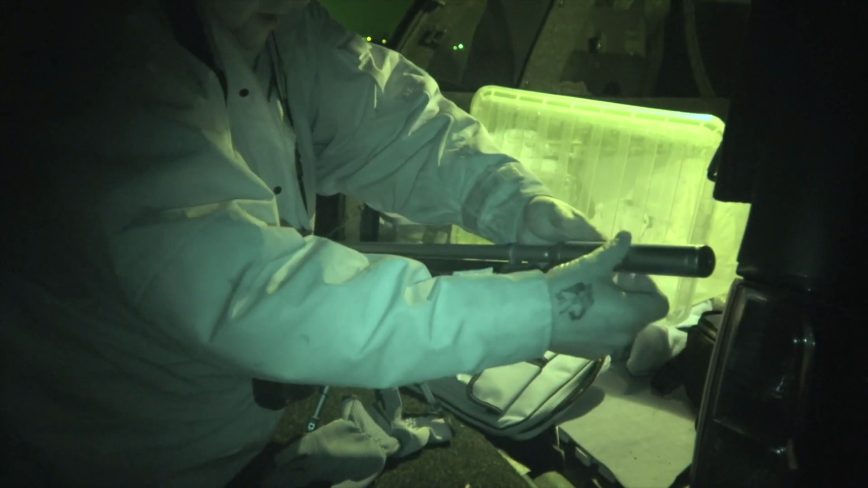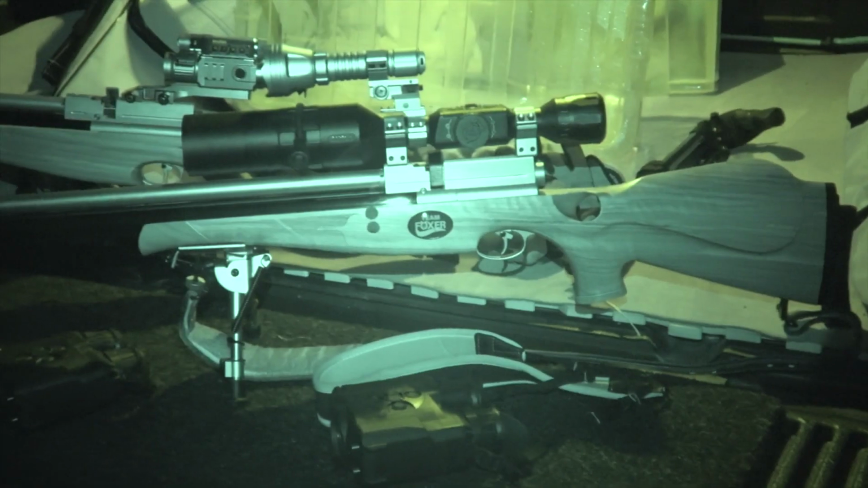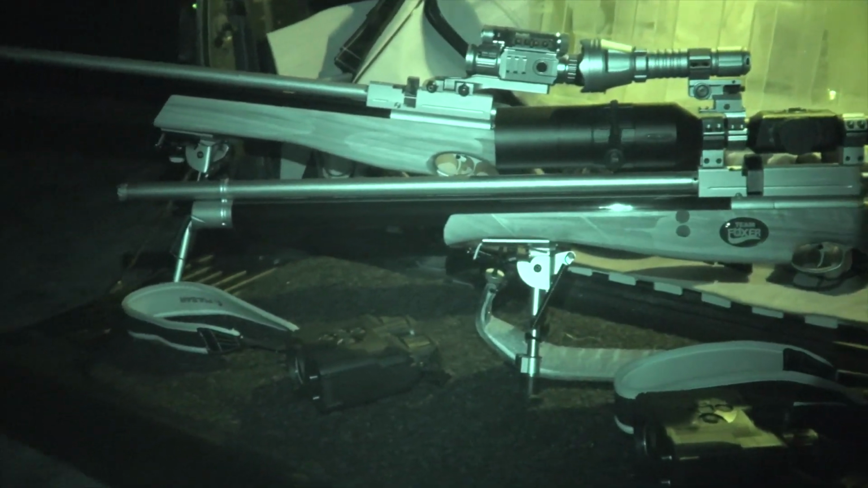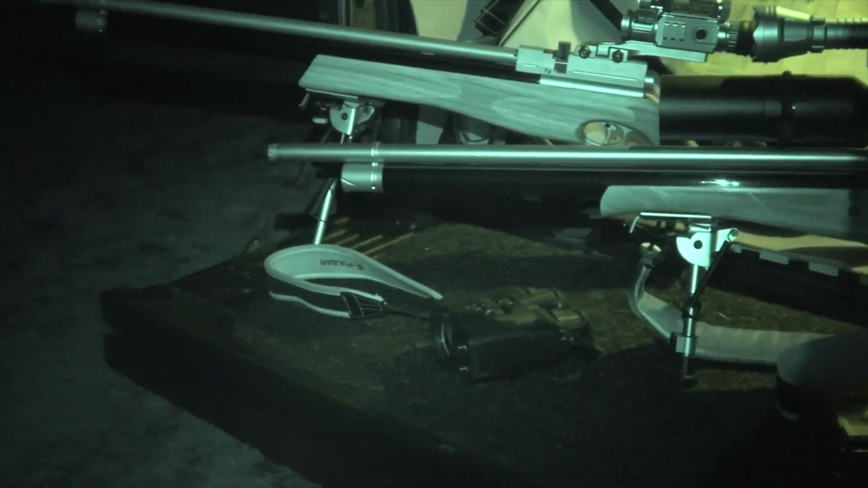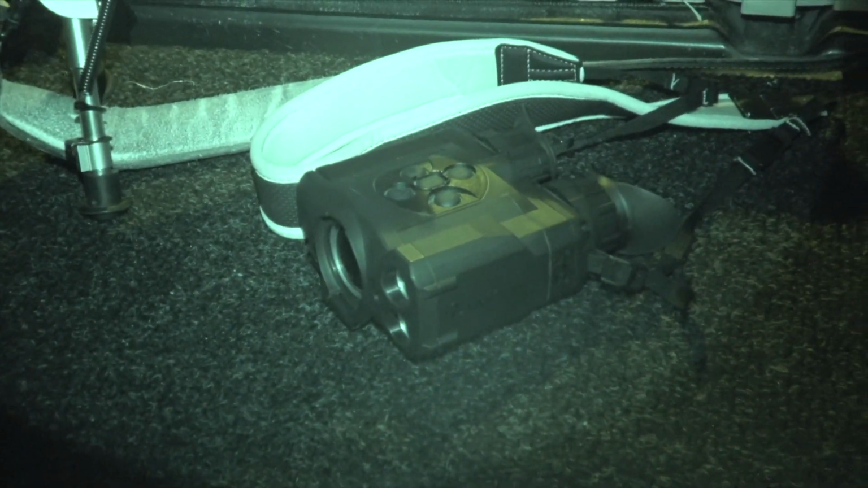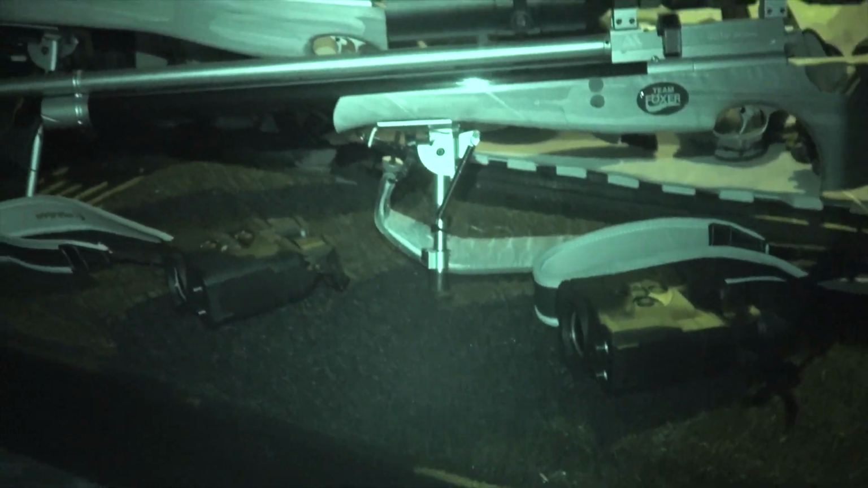I'm joined on tonight's mission by Dwayne, an experienced pest controller friend of mine who's got himself the brand new Air Arms S510 FAC rifle and topped it off with a PARD 008. I would be using my S510 with the usual ATN scope. We would both be spotting using the Pulsar Accolade XP50 thermal imaging binoculars. All told, we've got well in excess of £10,000 worth of kit for tonight's mission. A little excessive? I think you'll find not.